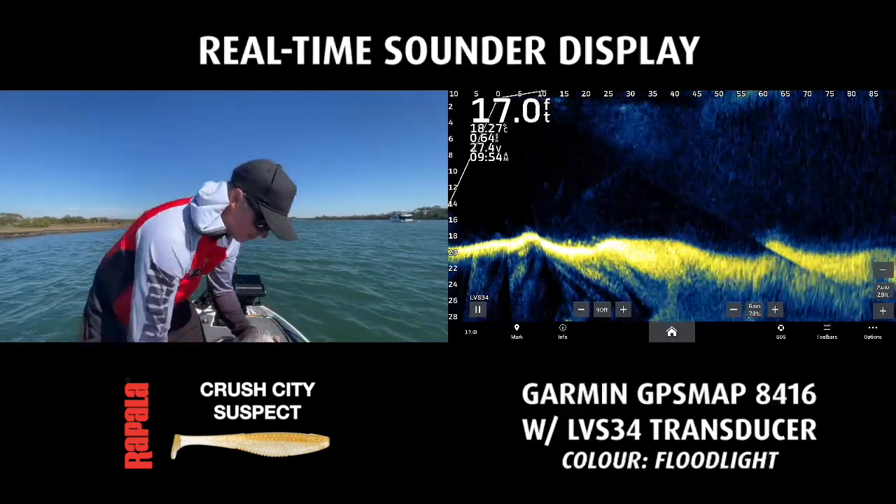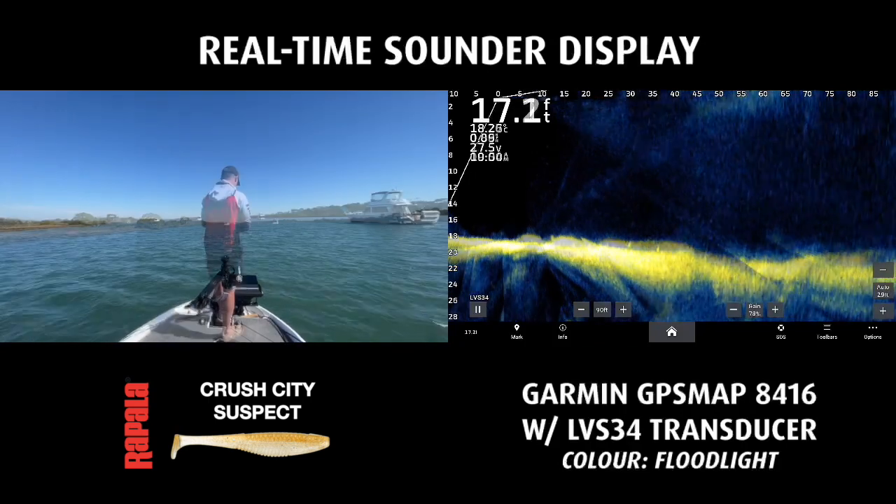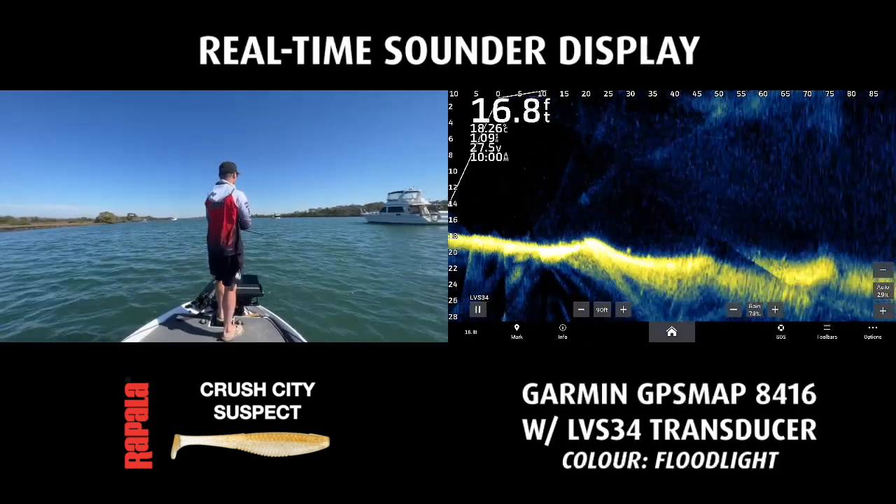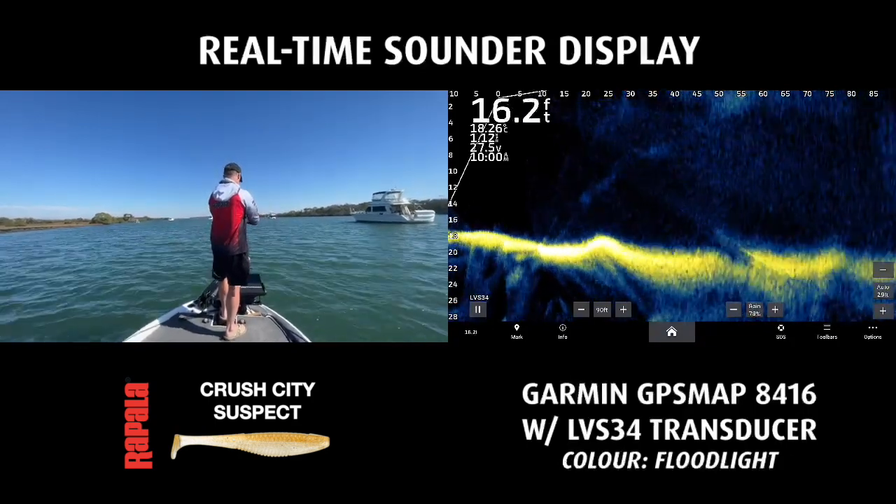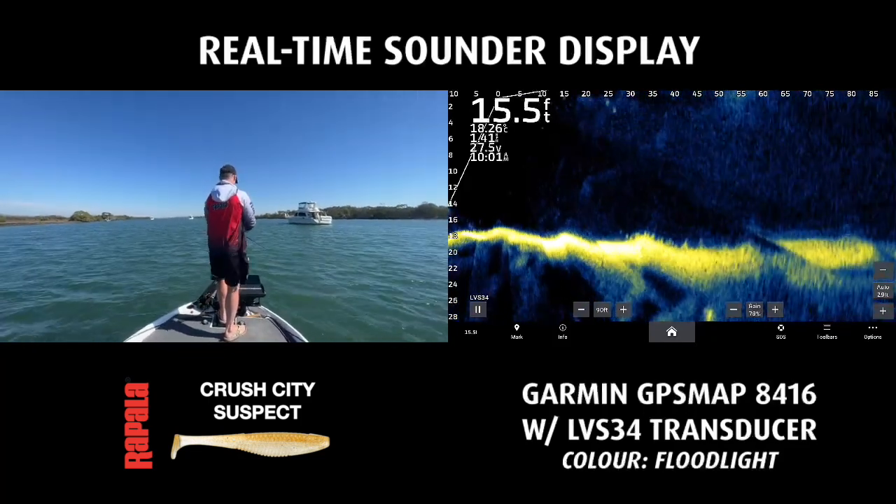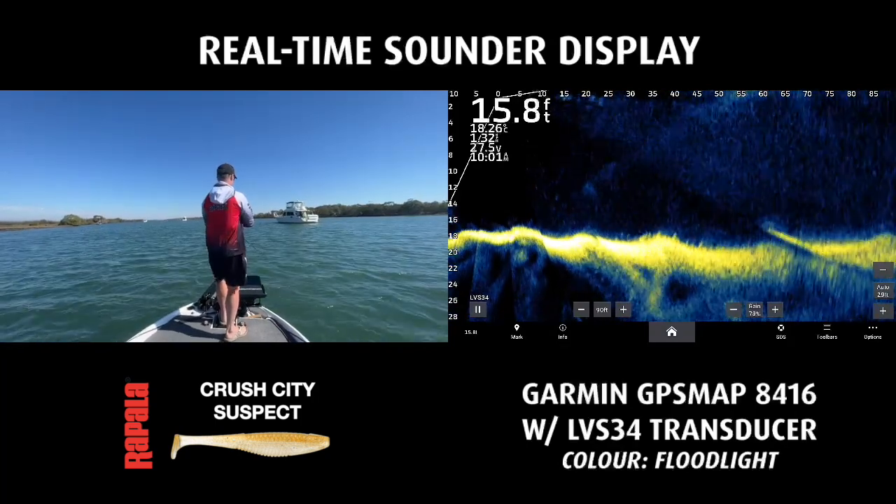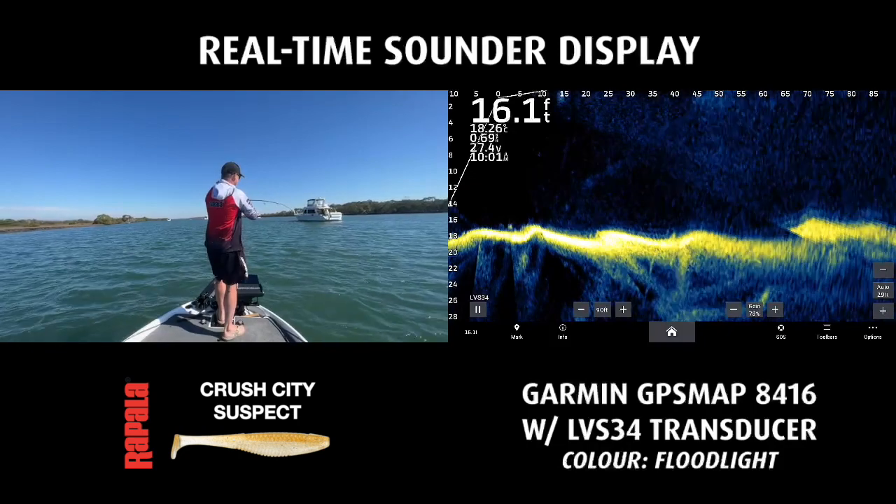Or maybe I've done it to it on the way up, but that's a 30 again. Sweet. A couple of fish on the bottom there. Just little shows. It doesn't necessarily mean they're little fish when they're that close to the bottom. There's one, the suspect.